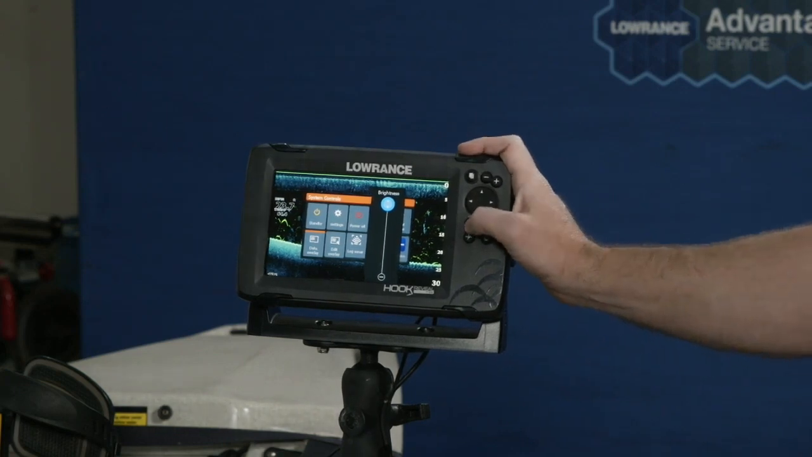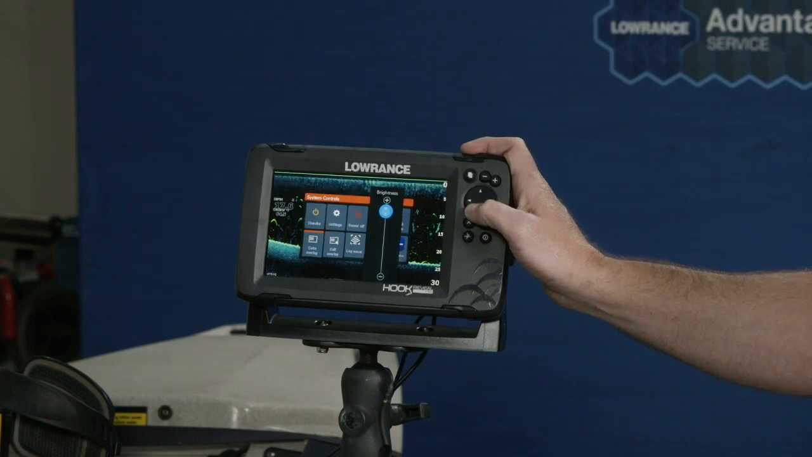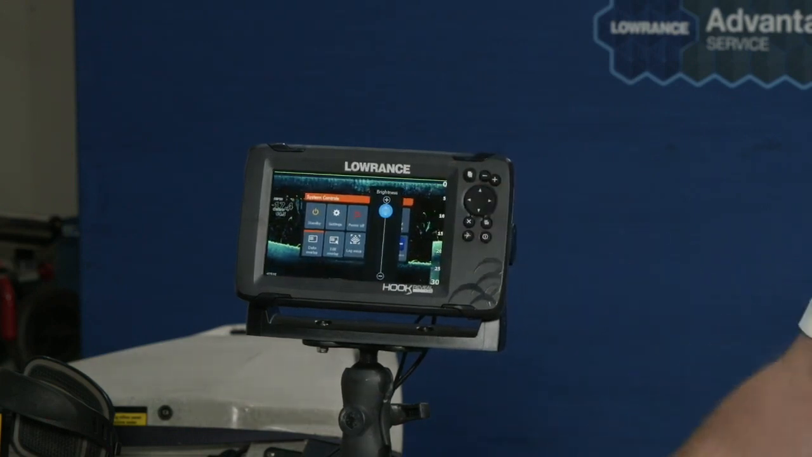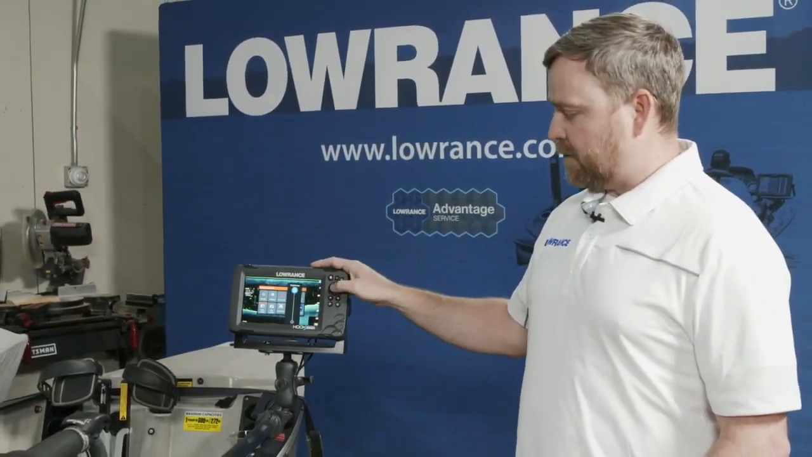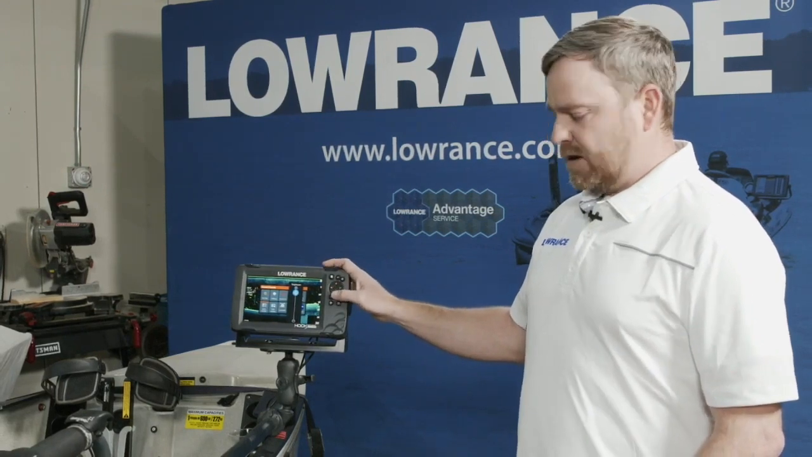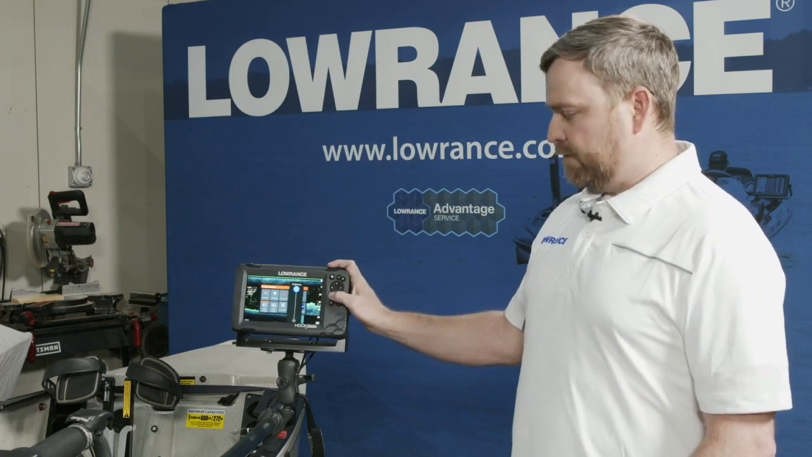Now, one little trick. People always ask me, why would I ever want to turn my screen brightness down? Basically, one little click right there saves about half an amp of battery current. So if you're a kayak fisherman like I am, running on 10 amp hour batteries, towards the end of the day those batteries start to get a little tired. So I turn my backlight down just a little bit to give me longer run time. It probably looks drastic on the camera, but when you're out on the water on a bright sunny day, you really don't notice that first click. If you want it full bright, it's right there.